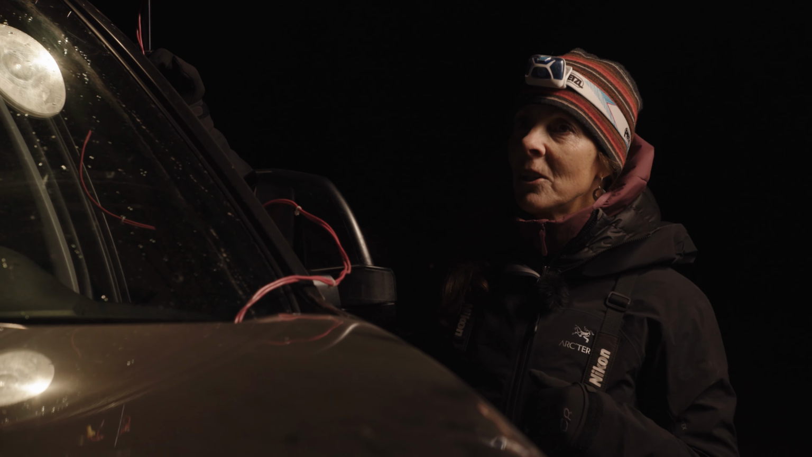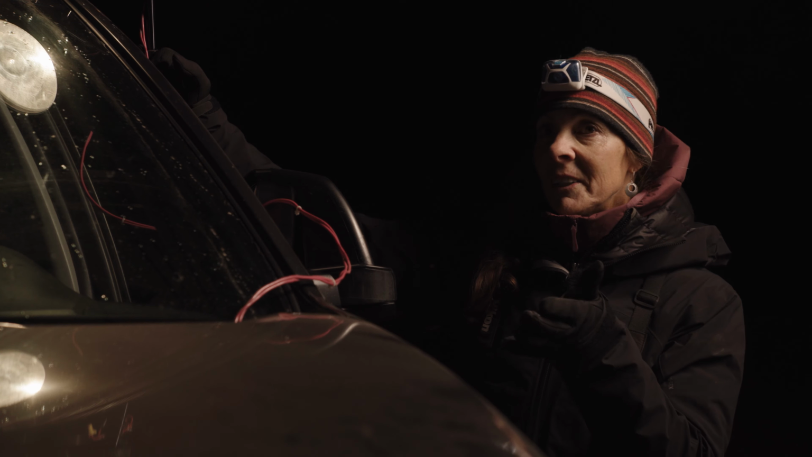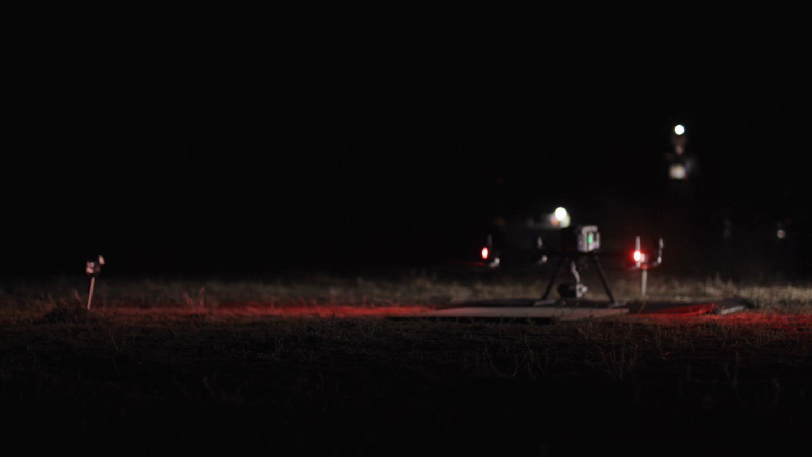So one is a tower mounted camera where we have it high, focused out with a Tau 2 100mm camera, and we're scanning a localized area at a distance of about 200 meters. We are also using a thermal camera mounted to a drone, and we're transecting the prairie dog colonies that way, hoping in both cases to pick up black-footed ferrets in the wild and get a population estimate of them.